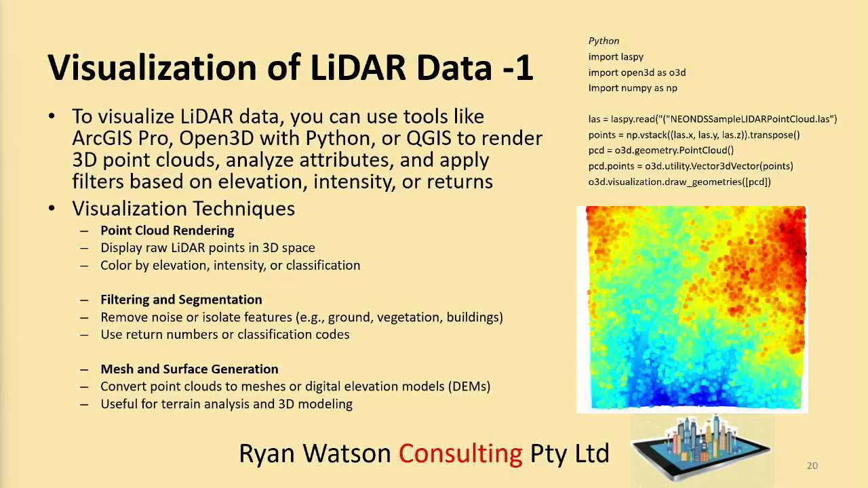The visualisation techniques include point cloud rendering, which displays raw LiDAR data in 3D space, and colouring it by elevation, intensity or classification; filtering and segmentation to remove noise or isolate features. For example, ground, vegetation or buildings are features that could be identified.